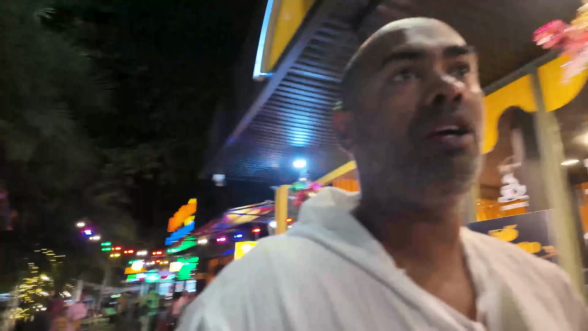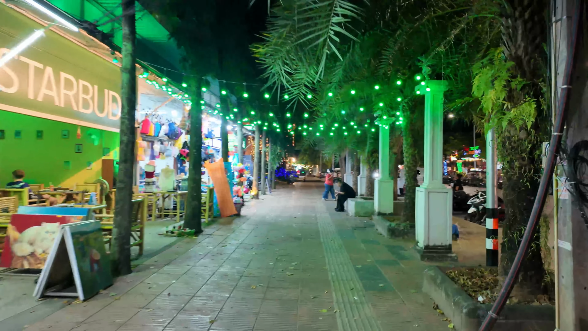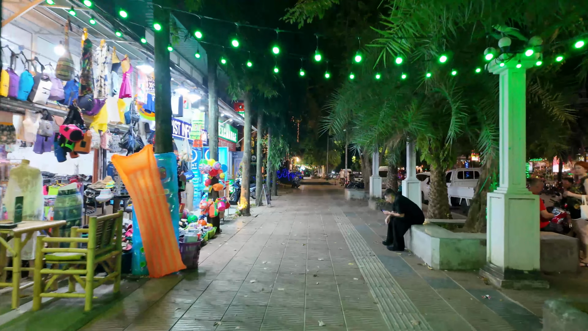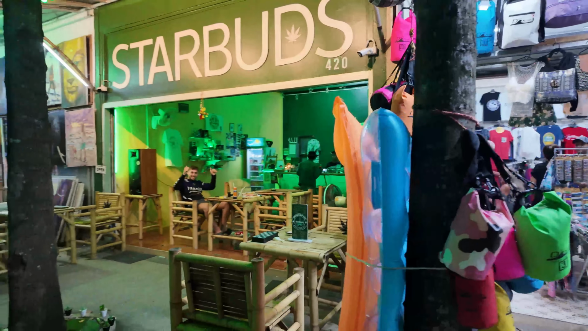So as you can see, we've got like live bands, clubs. I really do like it. And now once we get to the bottom, more near my hotel, it gets a little bit more quieter. Got the chill out weed bars.